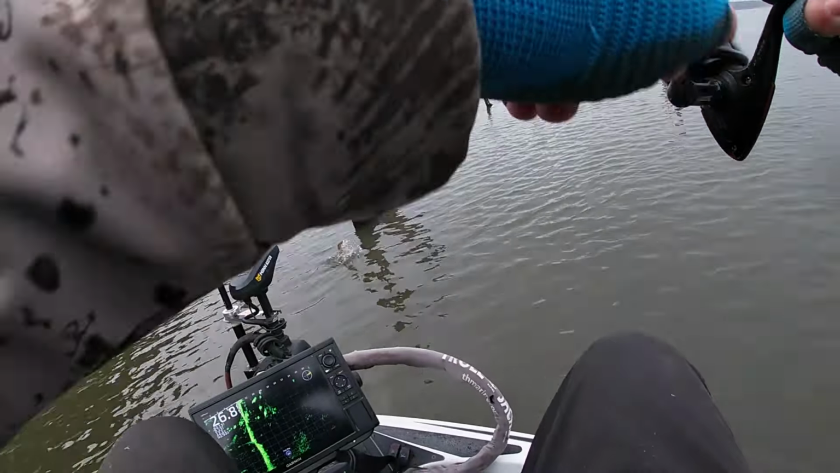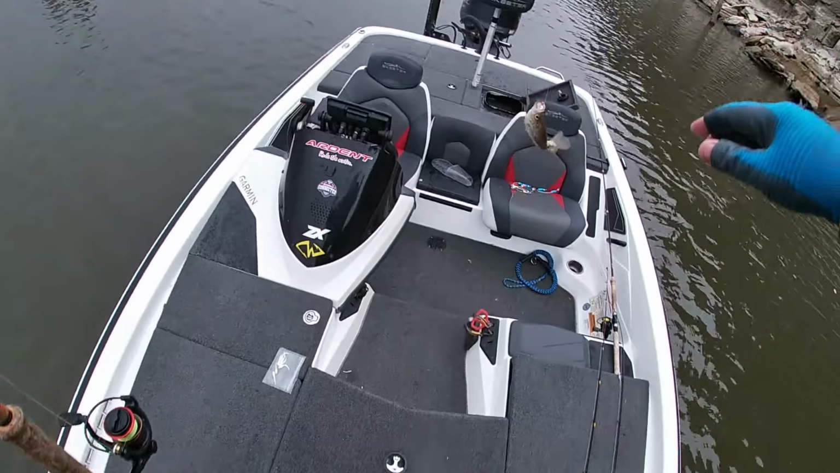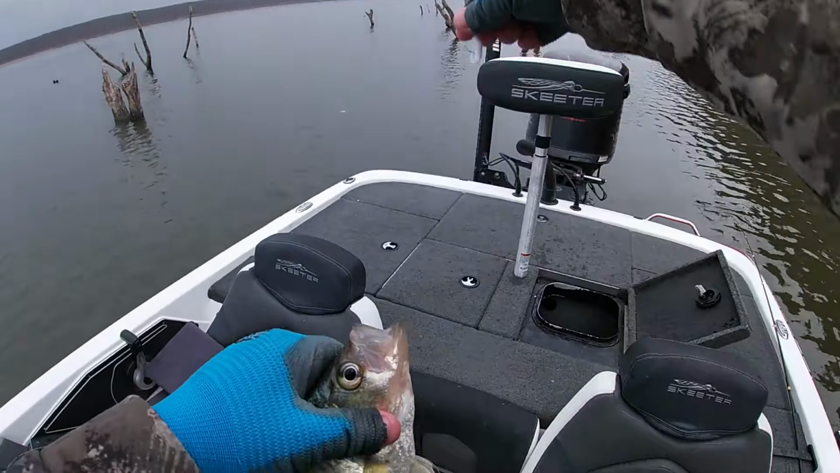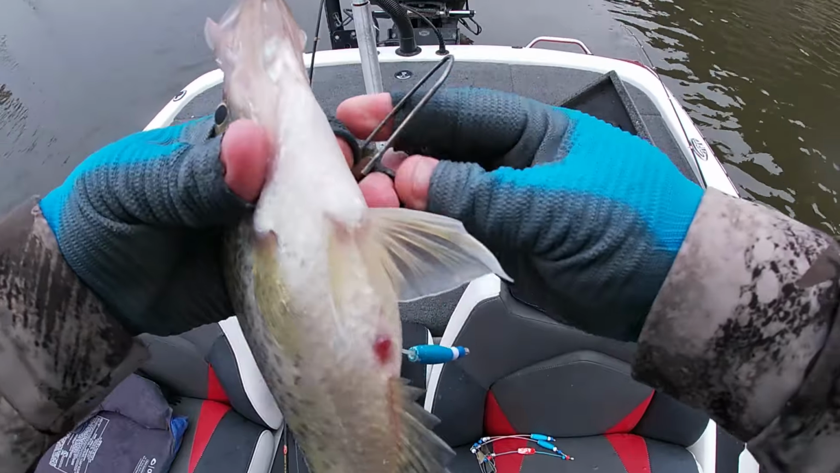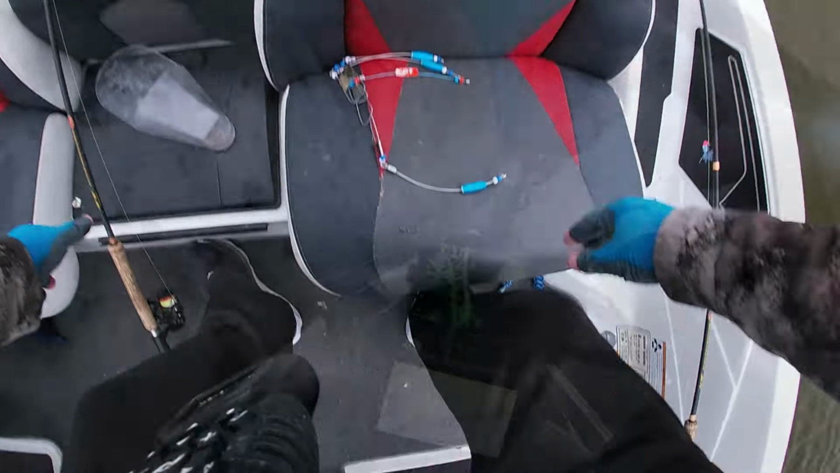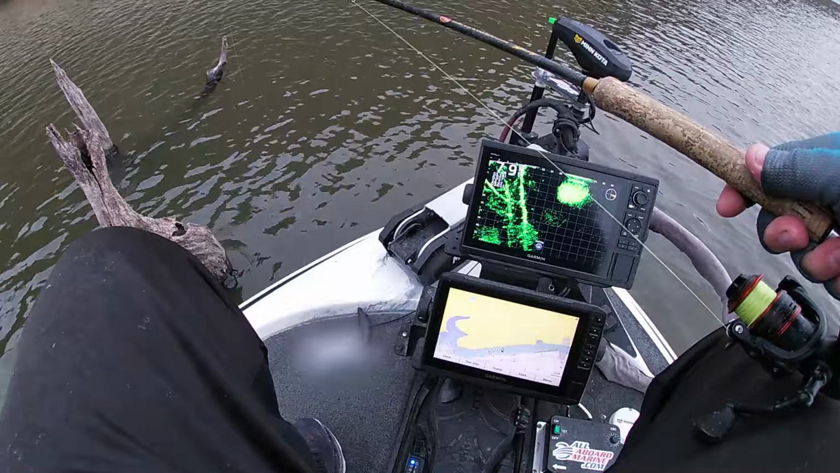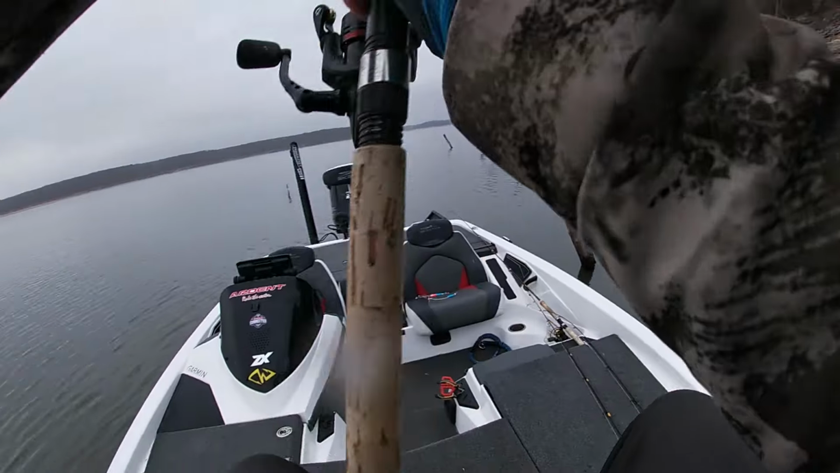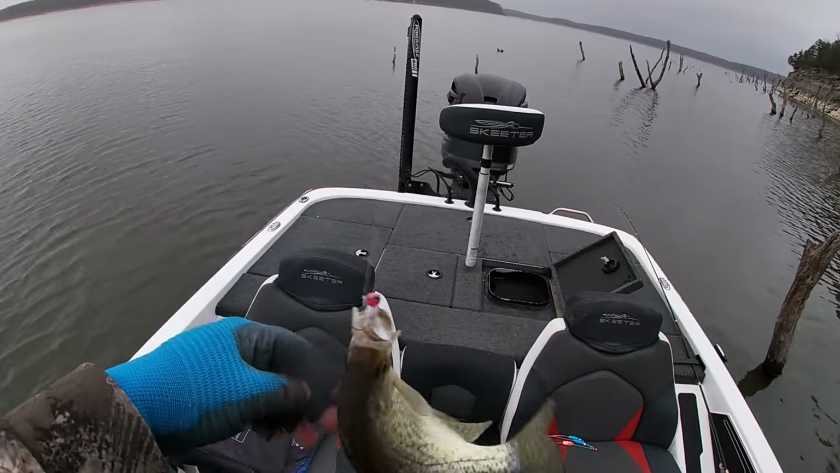There's one right there. That's another hog. There's another hog right there. Knew there was some more in there. That's another one. Another nice hog. There's one right there. I dropped right down. There's another slab dropped right down there. Another slab donk